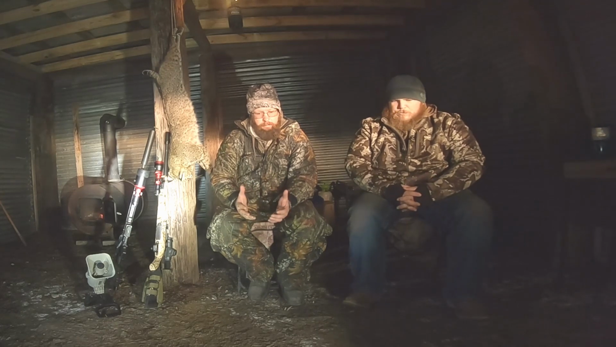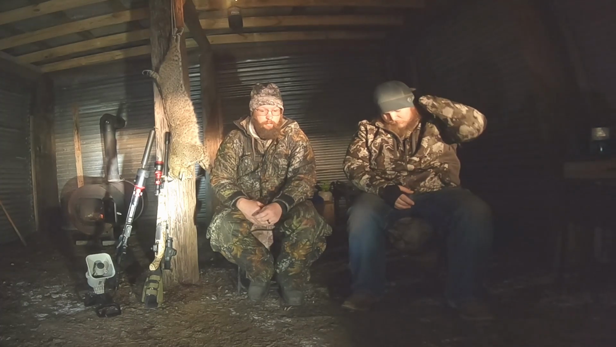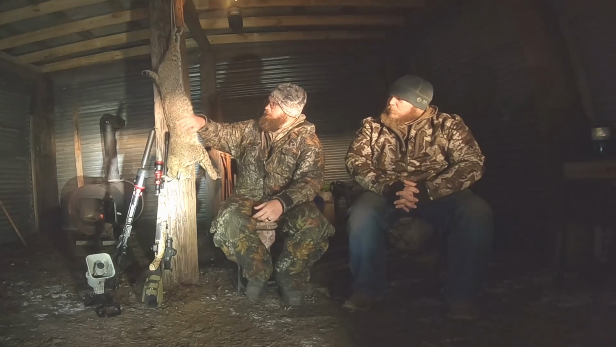You can still see that it's something there, and you can tell it's a coyote, but the image is so distorted. And that's what we found. Well, that's what we would shoot at them at that far, and then we realized, man, that's 400 plus. But yeah, man, this is my biggest cat I've shot, big female.